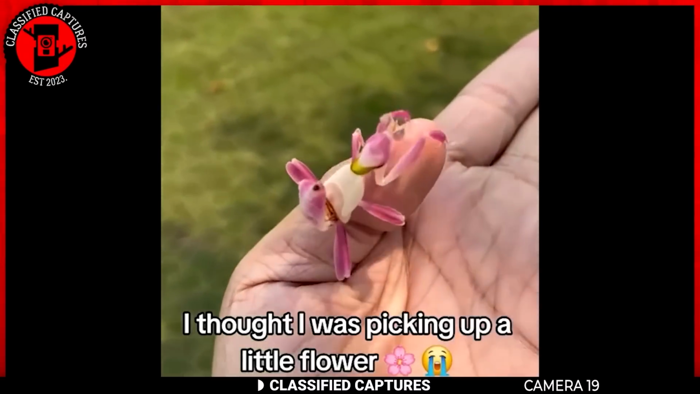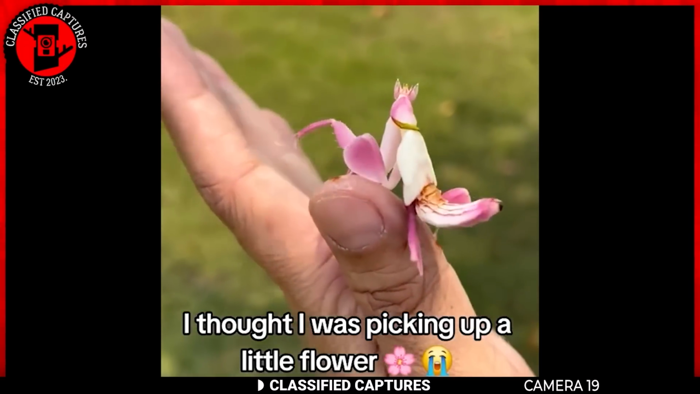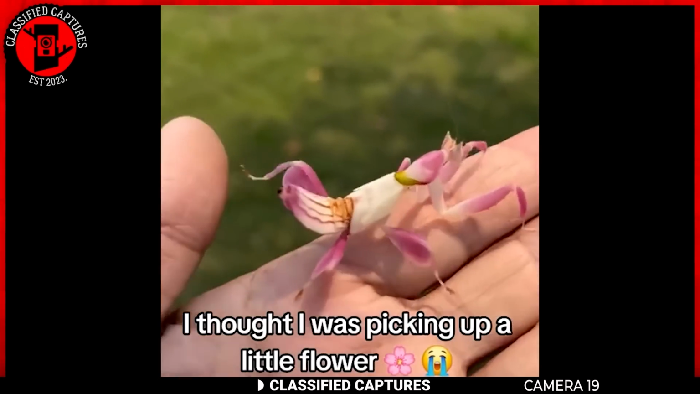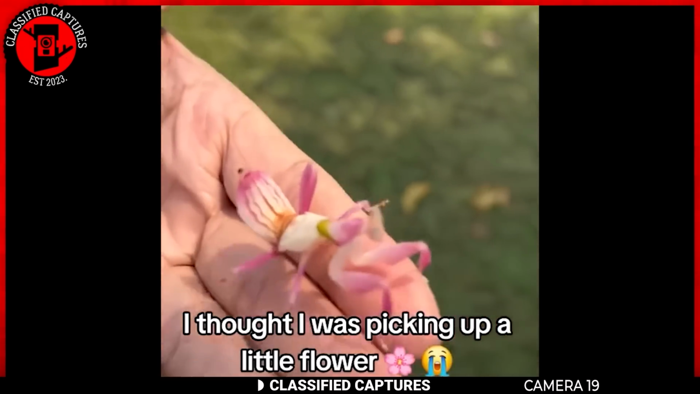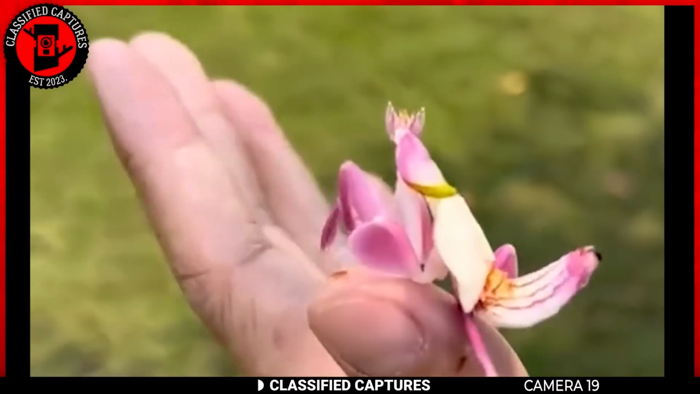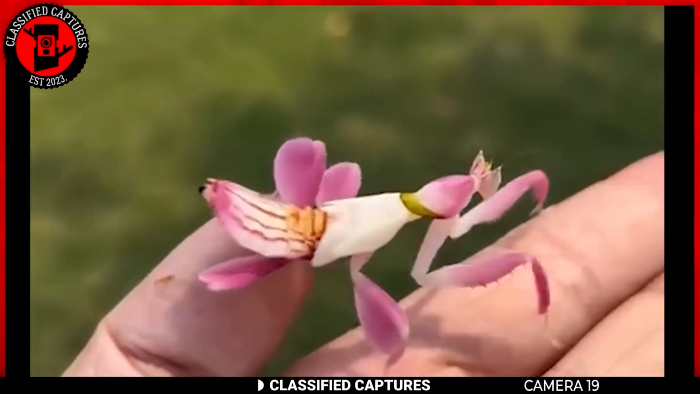This enchanting marvel is called the orchid mantis. With its petal-like limbs and vibrant coloration, it perfectly mimics an orchid blossom, making it both a master of disguise and a wonder of nature. Its ethereal beauty and almost fantastical appearance make it a true marvel, bridging the gap between the mythical and the real. Such a beauty.